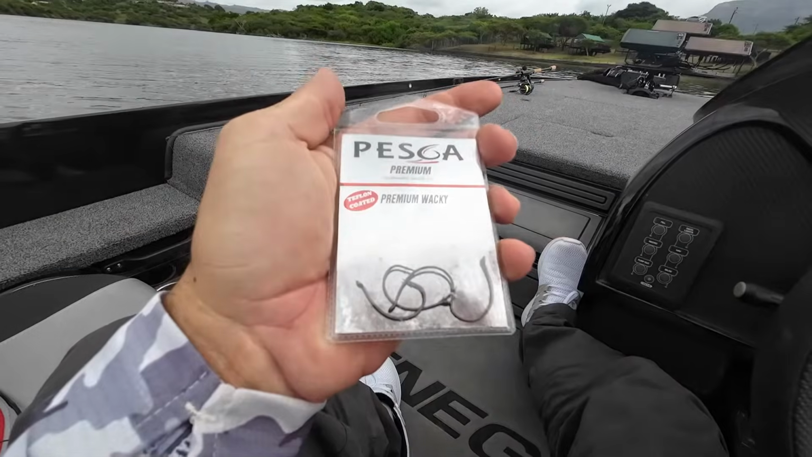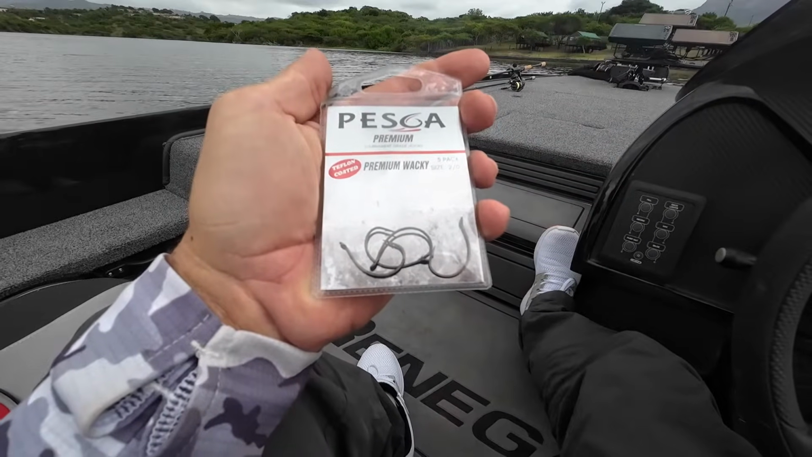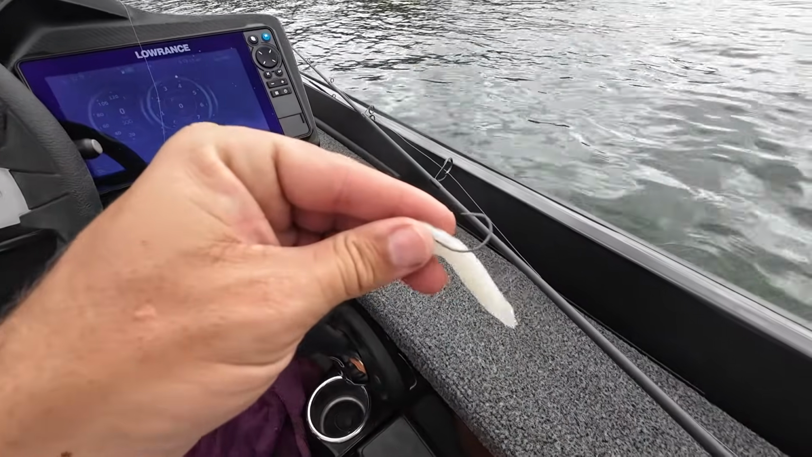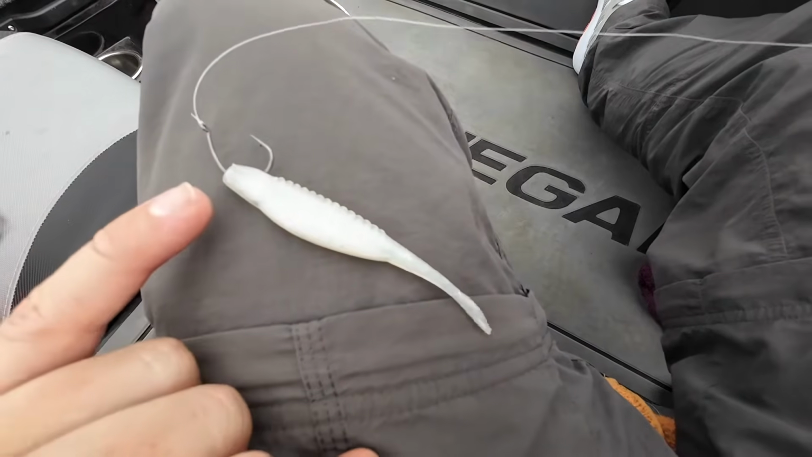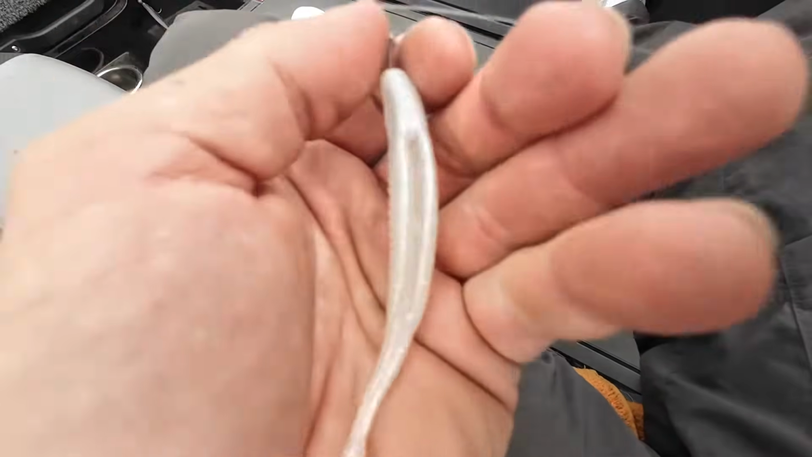Let me show you those guys. So there it is there, 2.0 Pesca Premium Wacky hook, and that is that guy right there. Okay, so there it is right there. So that's how you want your nose hook to be sitting. Got the rattle in there and ready to go.